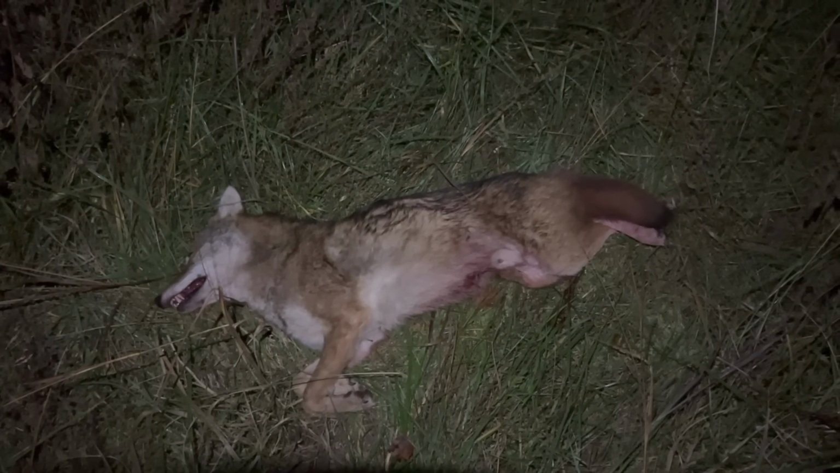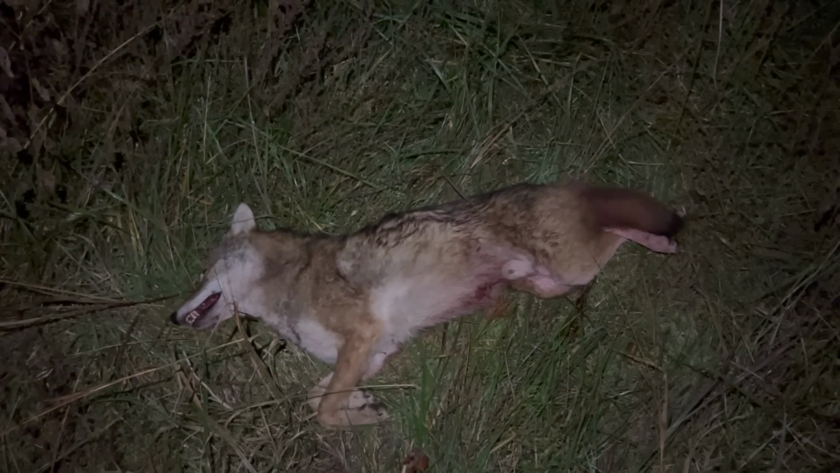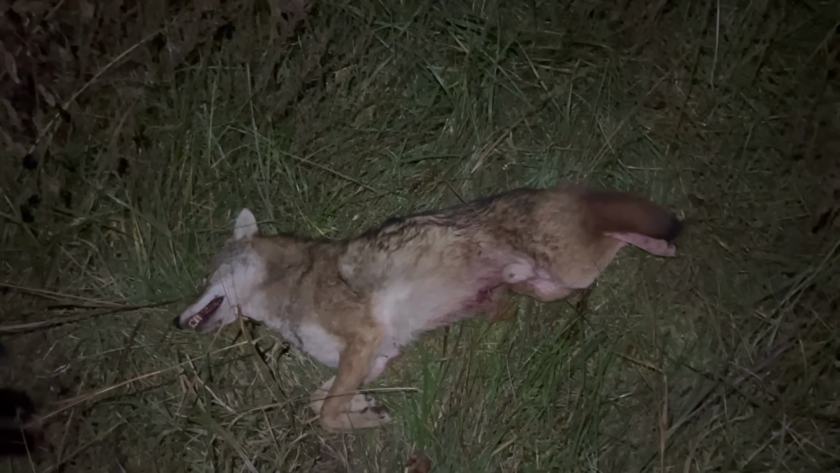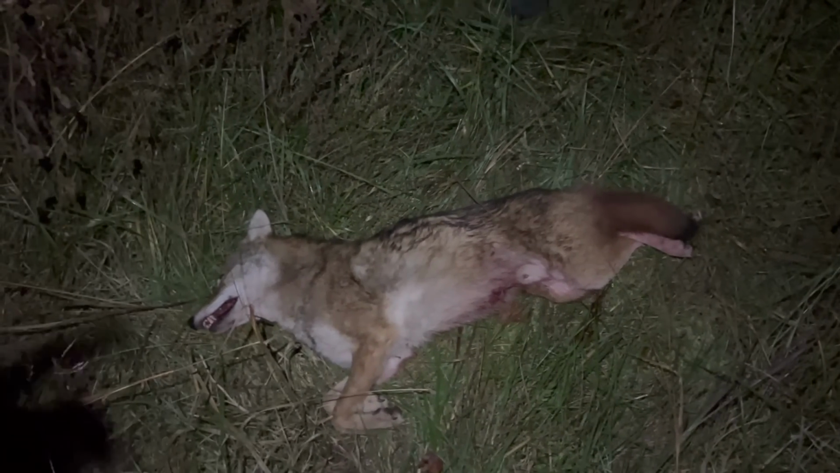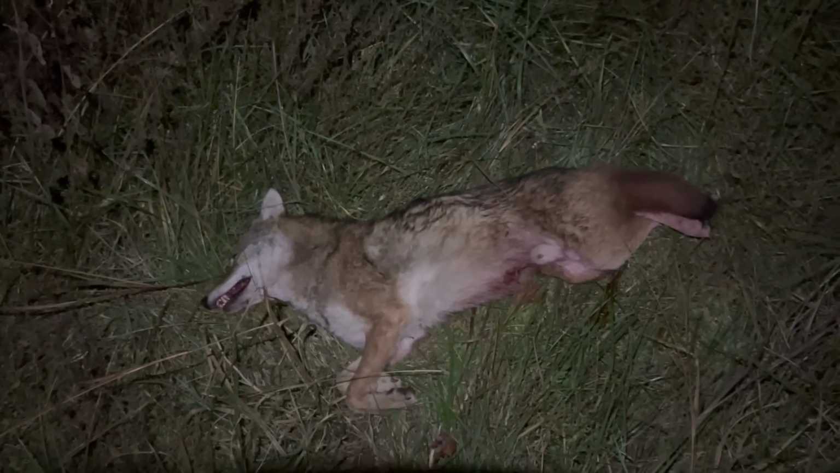So lessons learned, what not to do. But with the information we had at hand, I feel like we made the right decision with what we had on trying to kill multiple dogs. But ultimately, we should have made the decision sooner to take a follow-up shot and go ahead and finish that dog off. So we'll get him strung up with the old yoke rope and get him drug out of here.